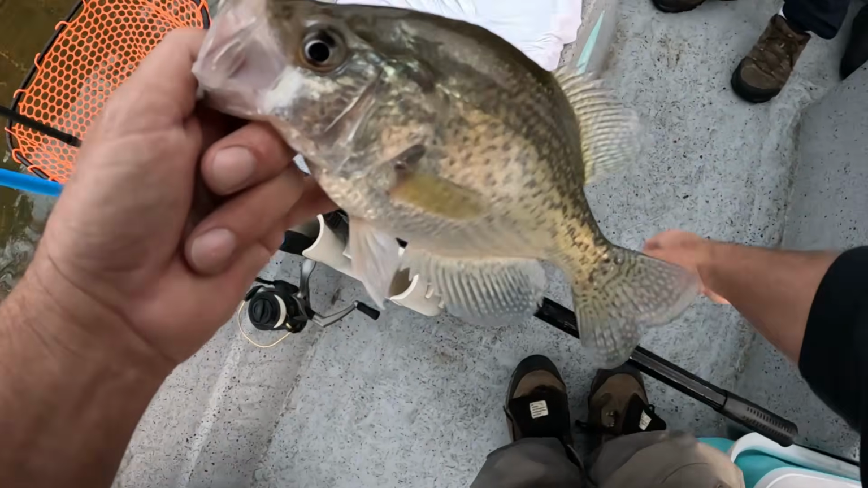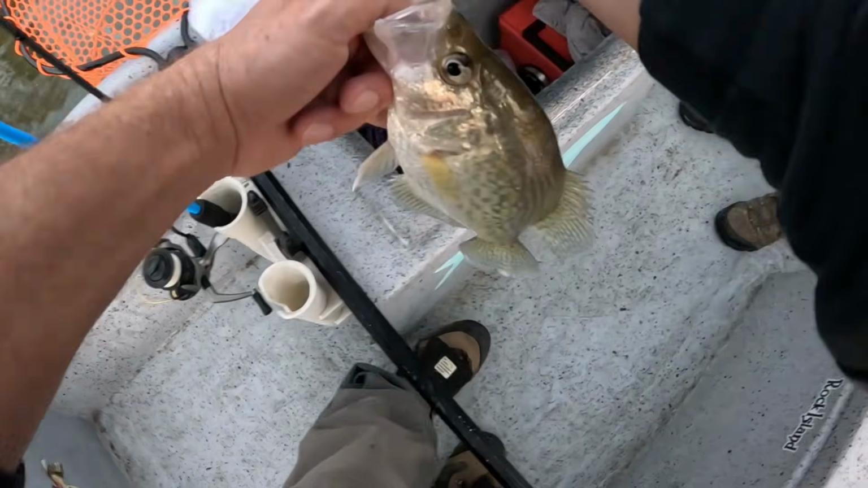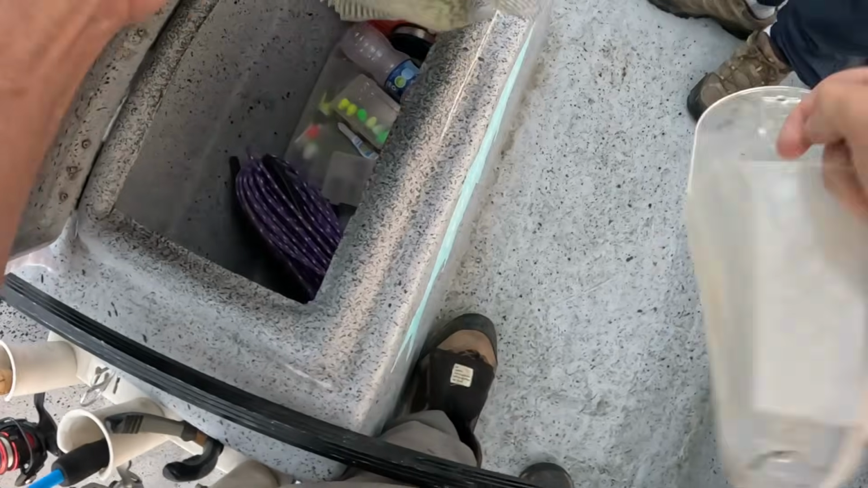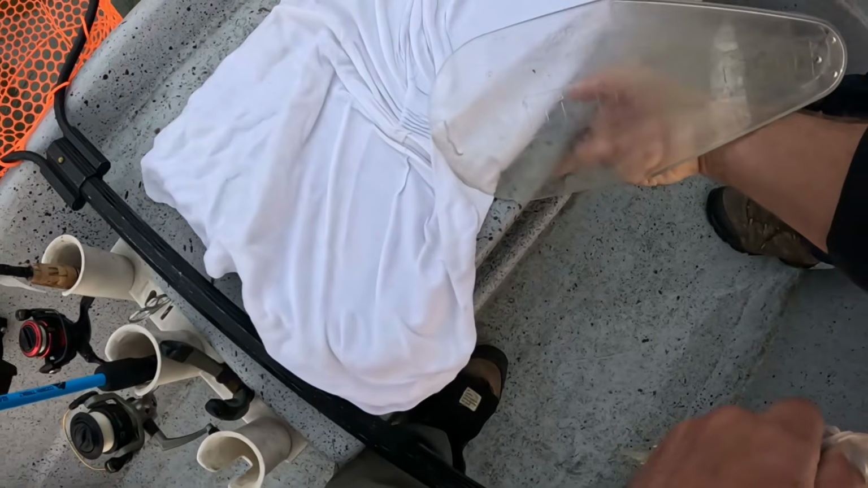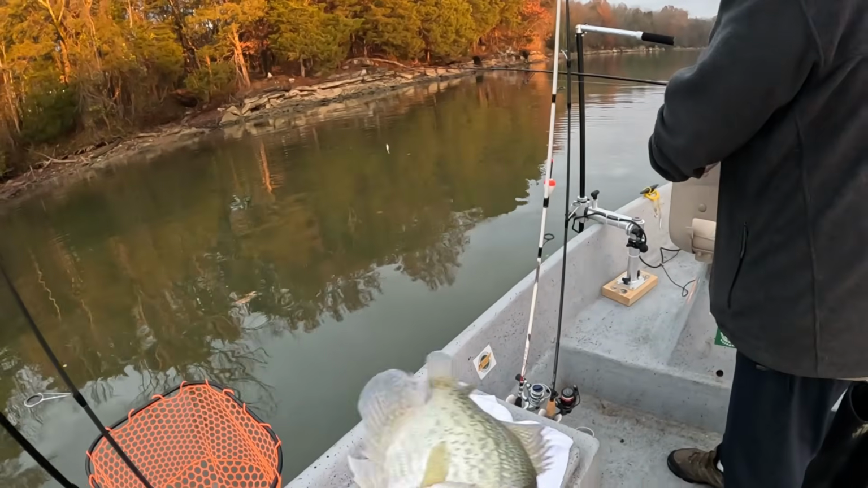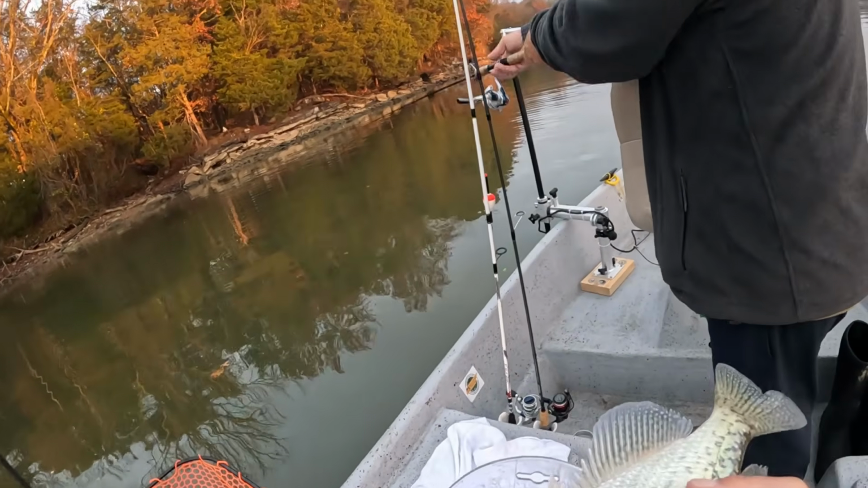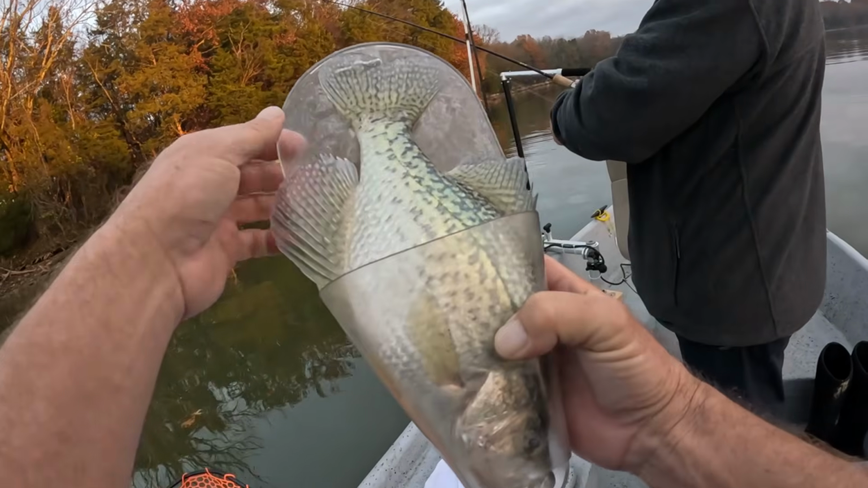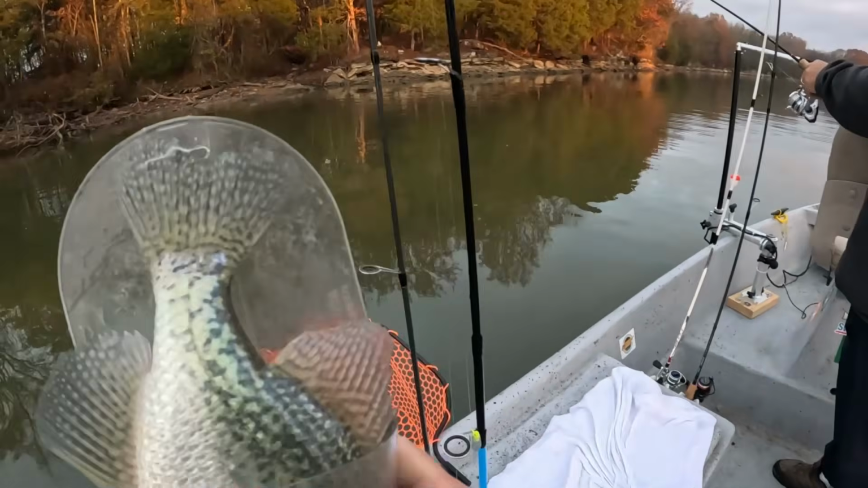Here's what I'll do. I'll grab this out. There it is. Okay, go ahead and cast right straight back over to that transition again. Go ahead and get that rod tip up, start reeling it, because you don't want that to, oh, that's a slab of Reno, dude. Golly.